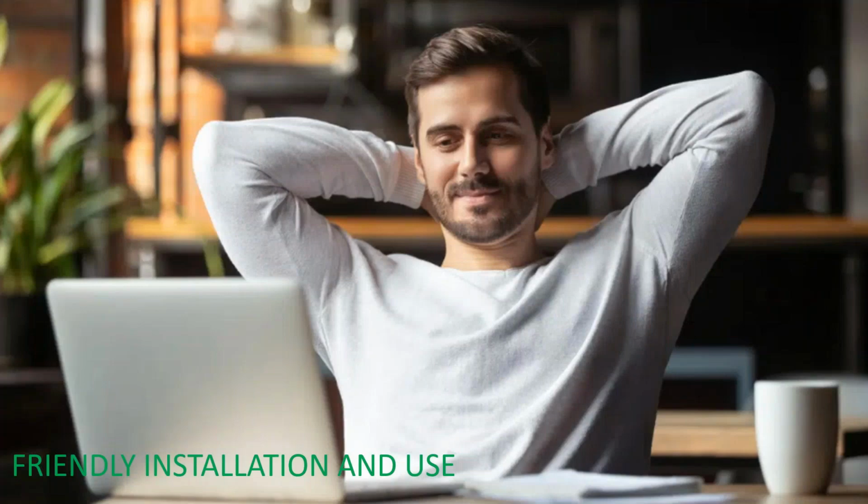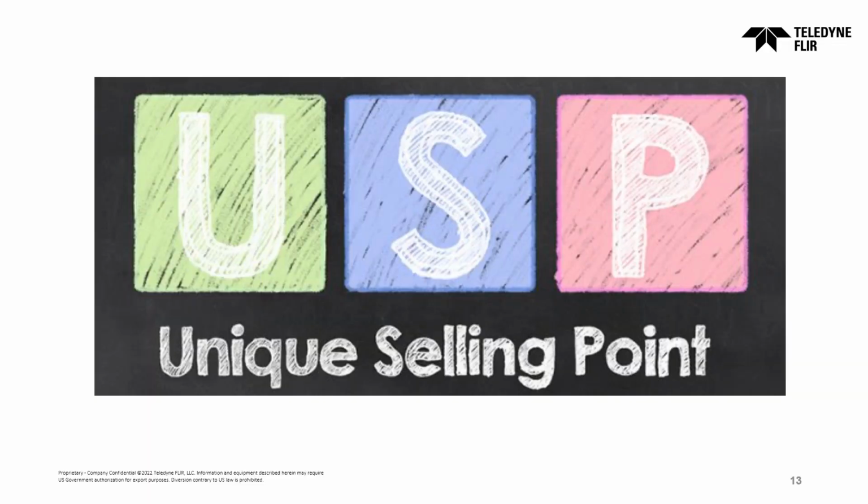The installation and use must be easy and friendly. Unique selling point. For more than 60 years now, we are developing and manufacturing thermal radiometric cameras. So we have a beyond compare expertise there. Trust me. Our cameras offer unique selling points, and we will be pleased to introduce you to them in regard of your applications.